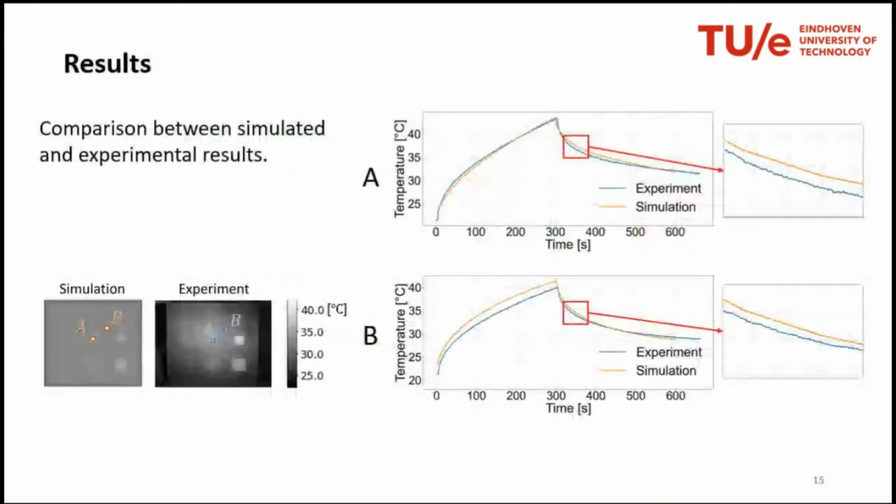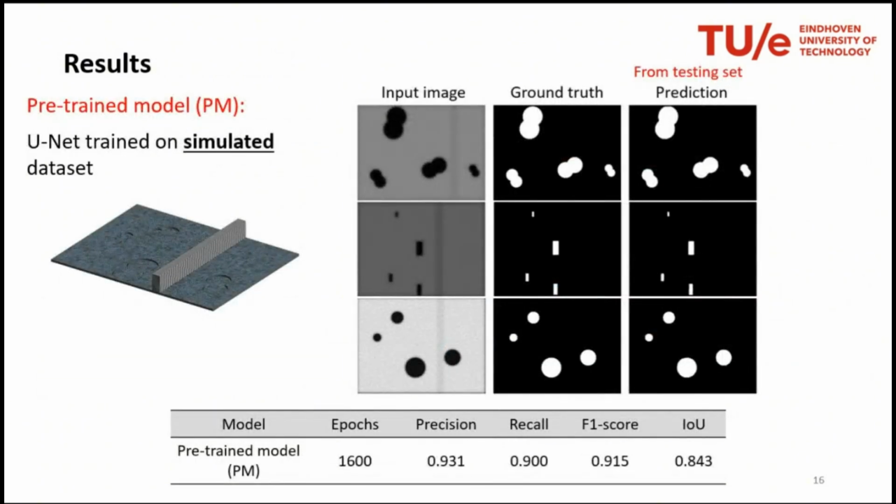This is a slide giving you an idea of how much the simulation was in agreement with the experiment. The only thing we had to add to the simulation was synthetic noise. Sorry, it's a bit distracting. You can see here the results on the pre-trained model, so simulation data tested on simulation.